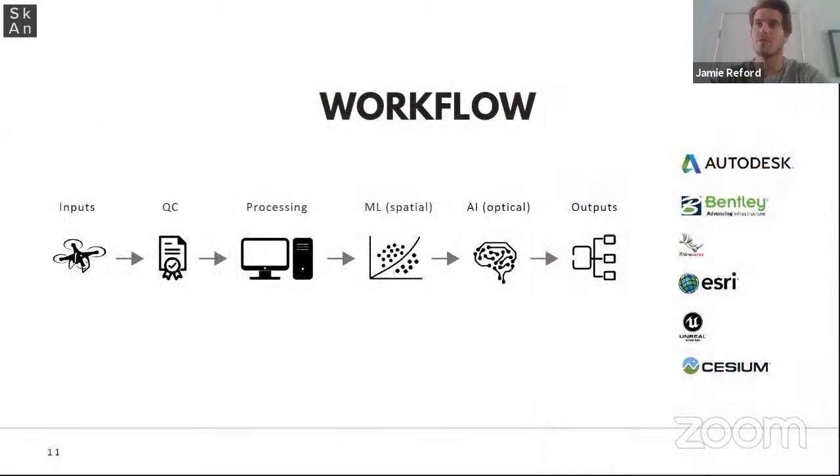And then in terms of our workflow, this will be covered very shortly in the video that we'll walk through detailing our process. But we essentially go out, we conduct a drone flight, quality control all of the raw data on site to make sure that all of the initial inputs and parameters meet spec.